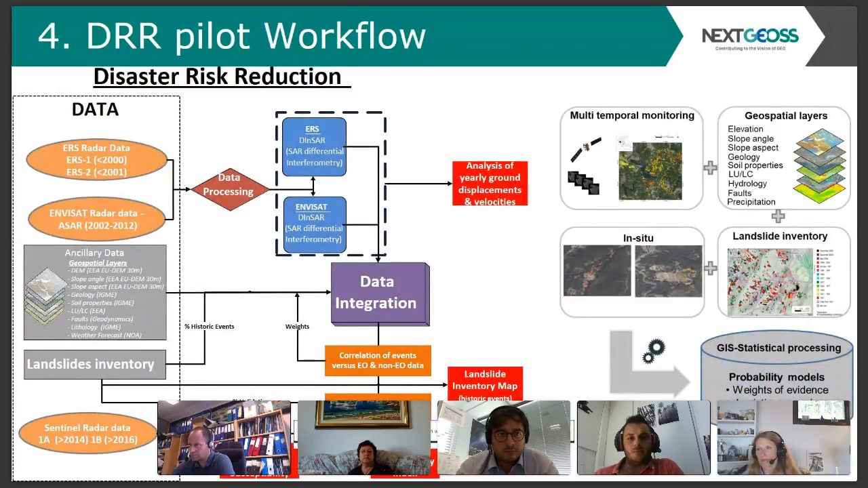Now, this is the pilot workflow. I know it looks a little bit complex, and I will go through this slide. We have three pillars. We have the data tier, where all the input data are stored and where we will use them.